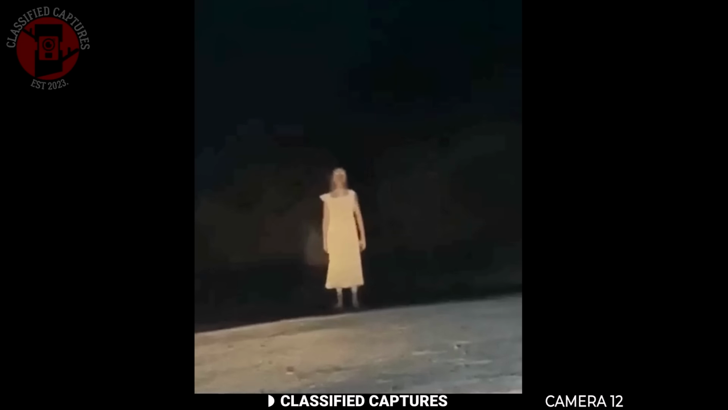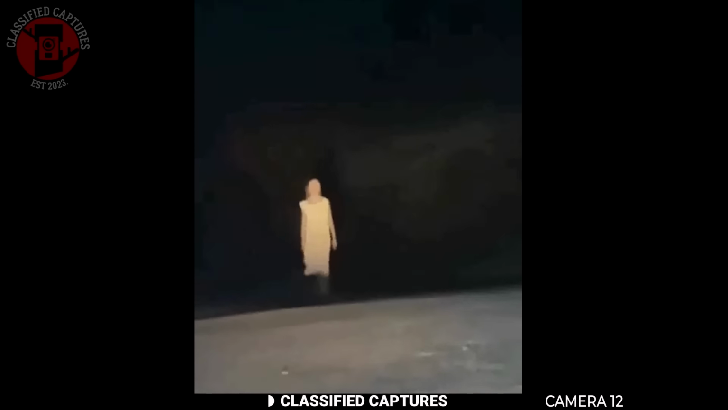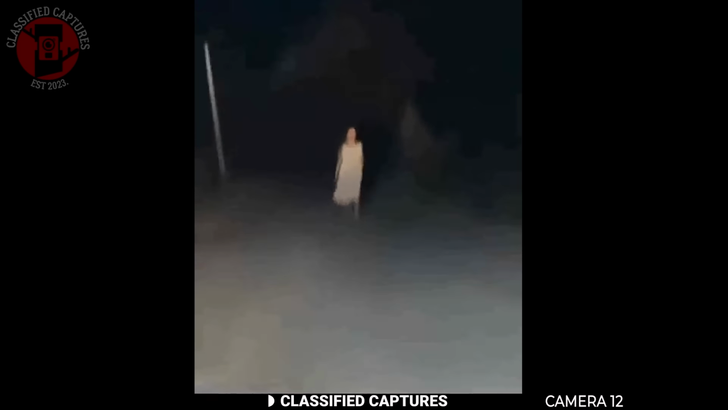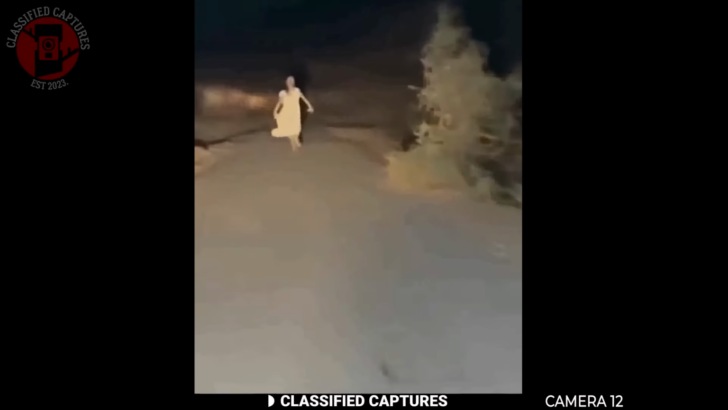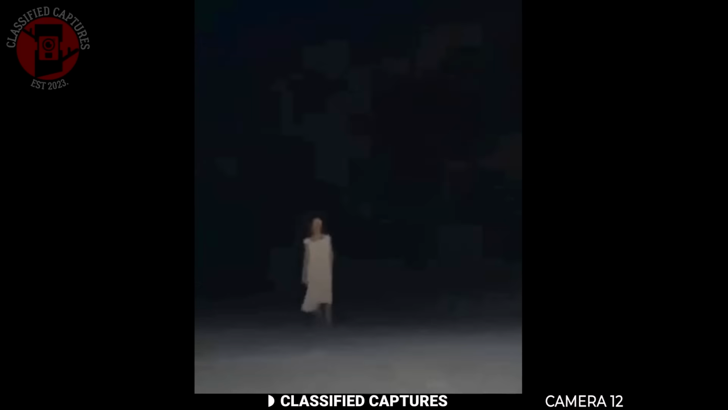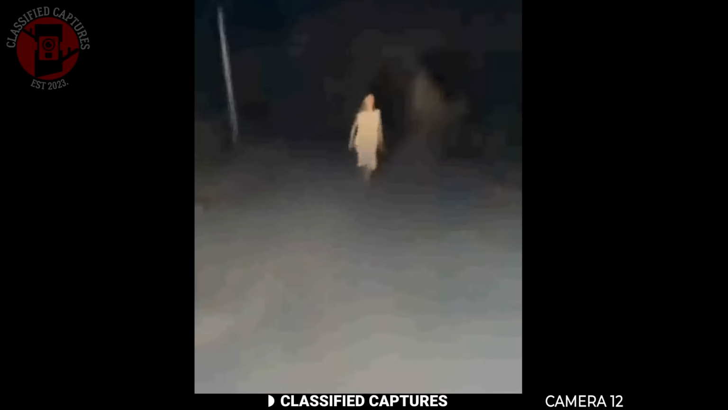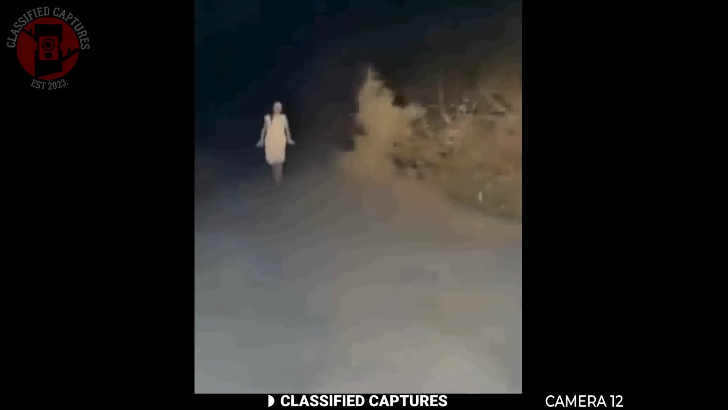In the video, someone is filming late at night when they see a woman in a white nightgown barefoot out in the dark. At first, it seems odd enough to see someone like that, but then you notice she isn't just walking, she's moving backwards, not just shuffling awkwardly either, but running at a steady, almost effortless pace. The person recording follows her for a moment, and she's still running backwards in that same eerie, fluid motion.